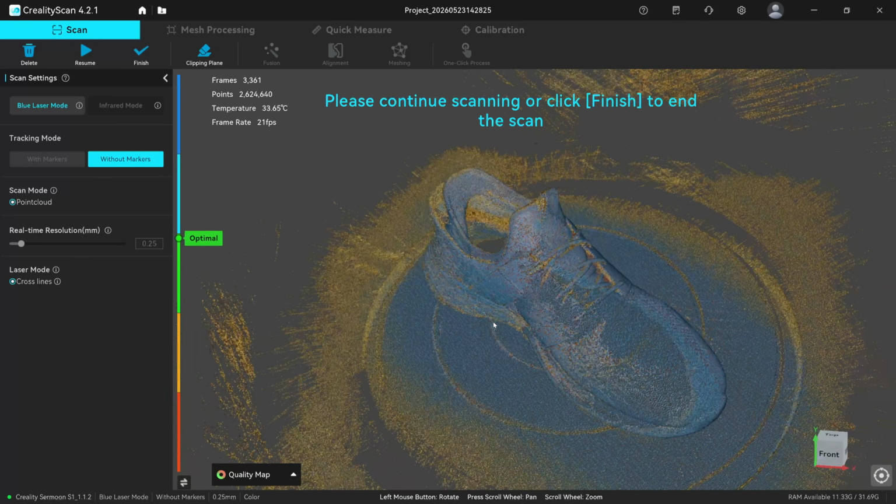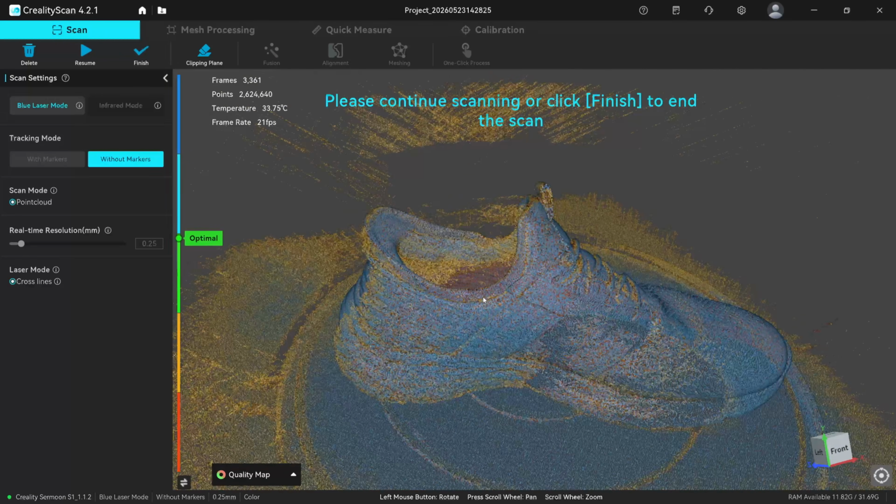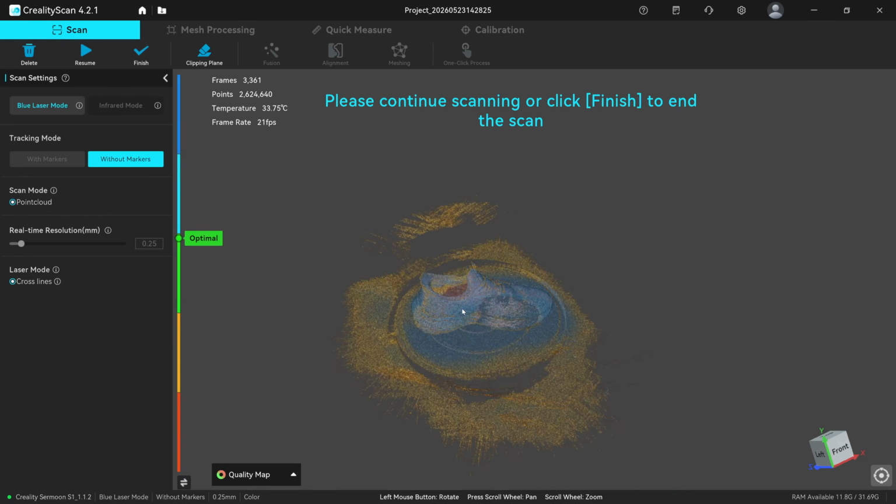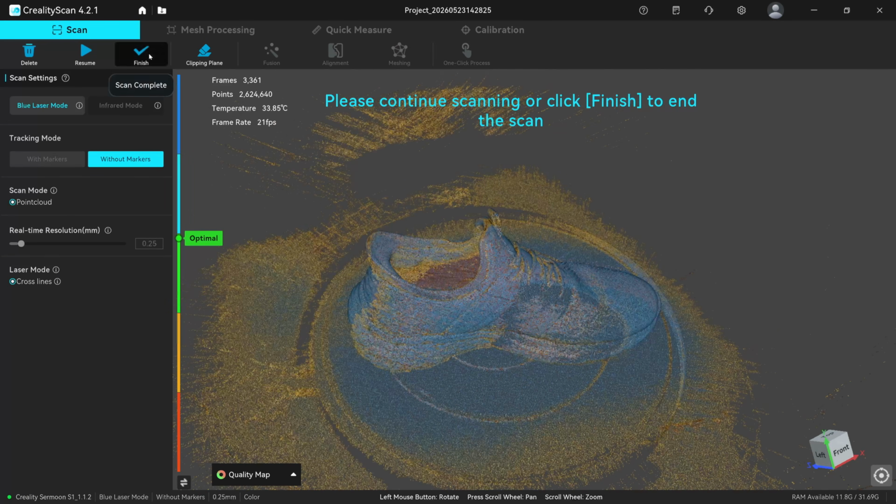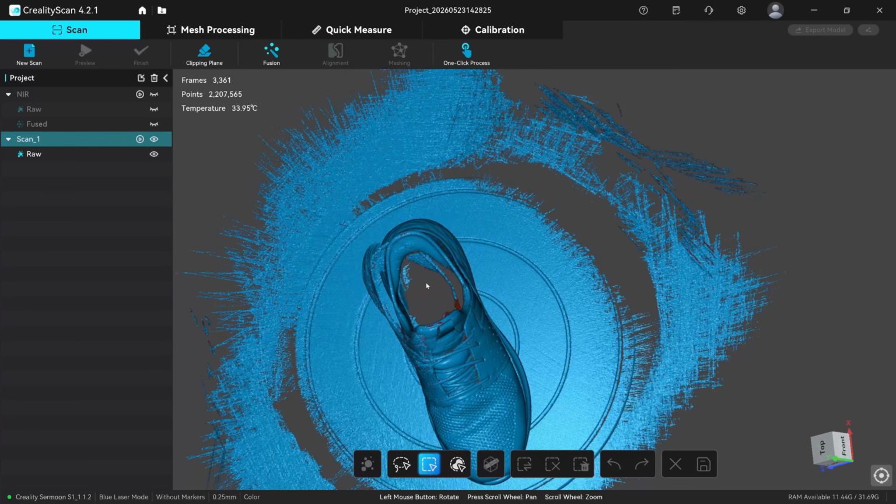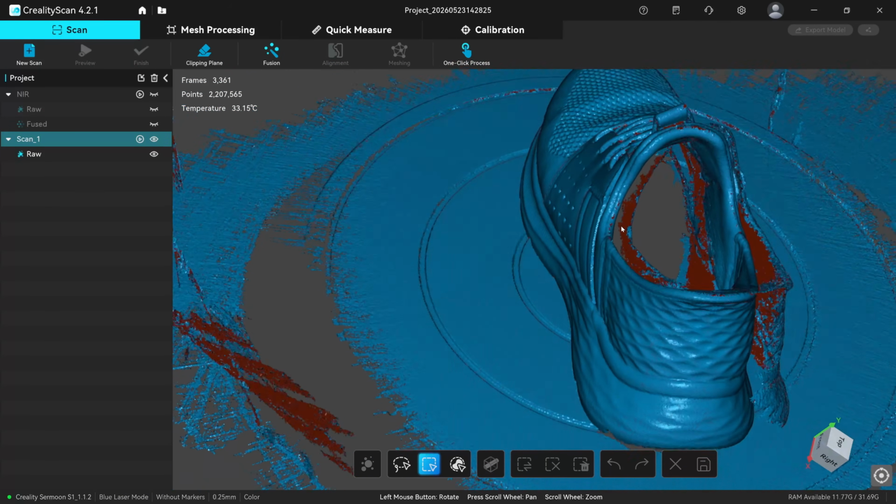Yeah, it has. See, it started to double the shoe up here. And that's because it had lost the tracking. Now I went round this two or three times with the NIR scan and it never lost it once, did it? So the laser just doesn't seem to be holding it well enough. Let's finish that off. Now then, I don't really need to fuse that, do I? You can see that is basically doubled up because it lost the tracking. So that's basically a scrap scan.